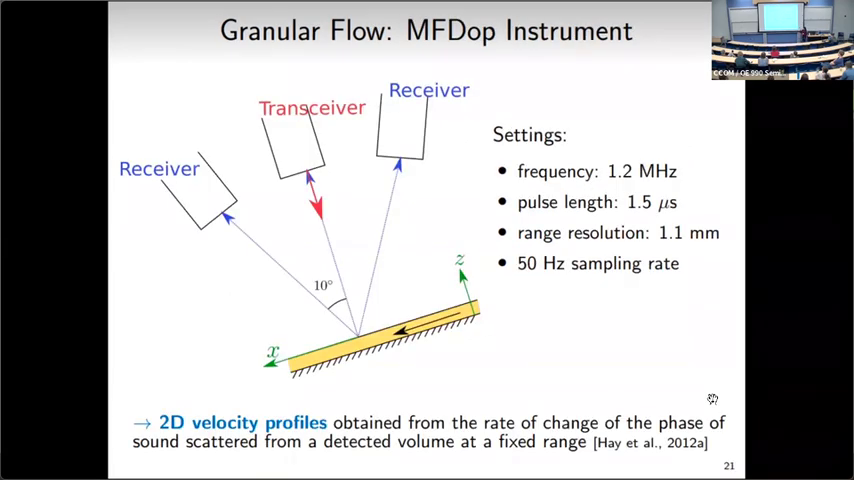So now that we've got the surface velocities, we understand that a little bit more. What we really wanted to get at is the velocity structure within the moving layer and away from the chute sidewalls. And so to do this, I'm going to use our pulse-coherent Doppler profiler. We call it the MF-Dop.